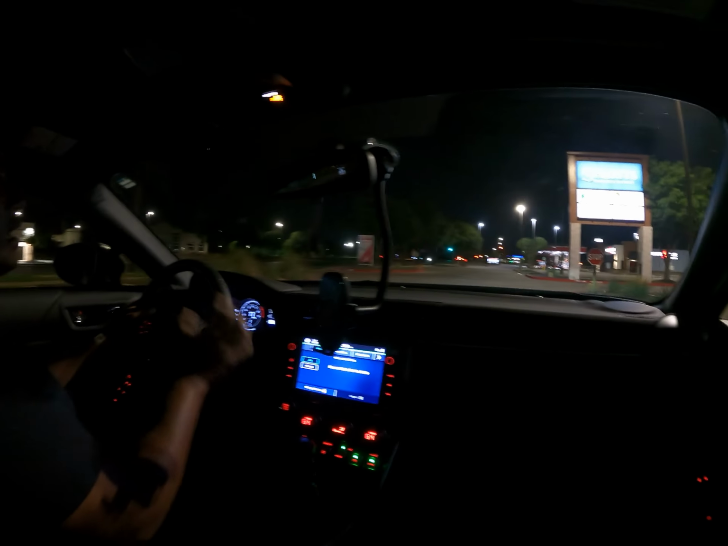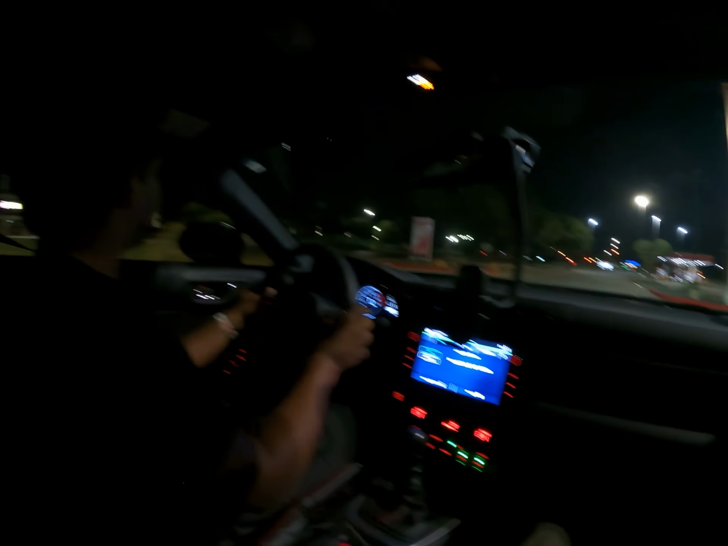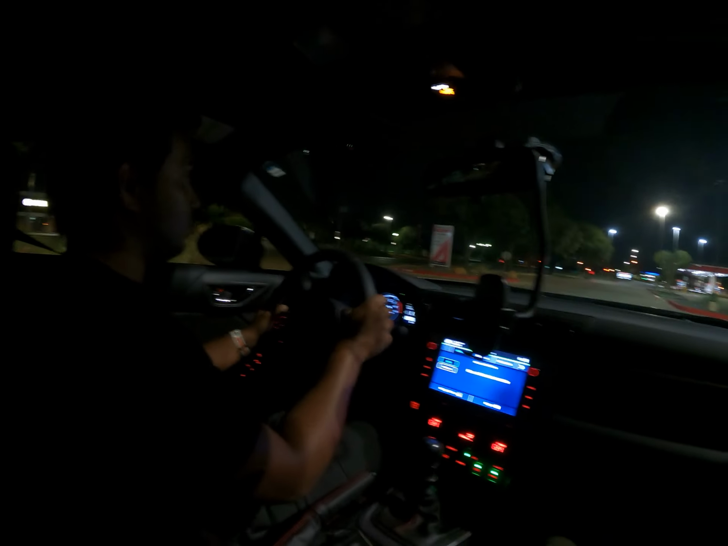Yeah, for sure. I'm just saying, if you know how to drive a manual, you don't need a lot of horsepower. Yeah, but that's the thing. This is only 228 horsepower, and look at how you're already engaging, right? Yeah, it's so much more fun.